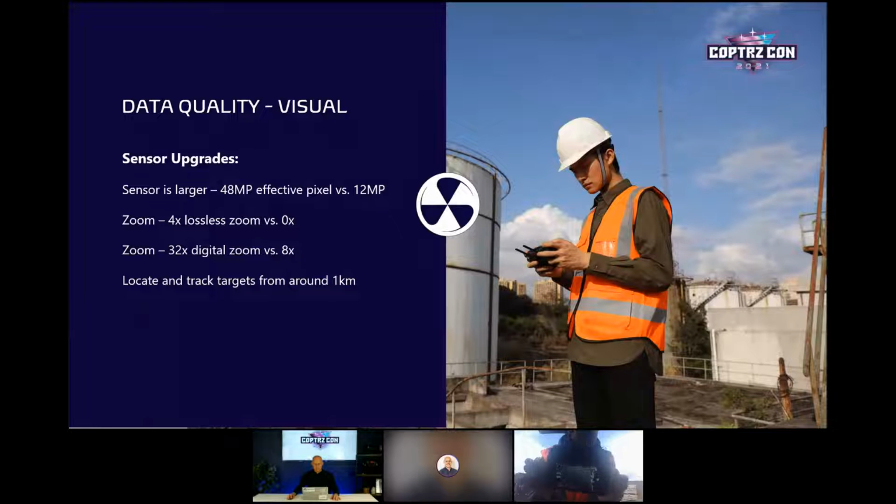Fantastic. Obviously there's 4 times lossless, which means optical, and then you've got the 32 times. What are your impressions on the zoom? Yeah, the zoom is really good. The 4 times lossless is exactly that, totally lossless zoom, and the first 4 or 5 steps of the digital zoom are really good. Obviously the quality goes down quite quickly at the high end of the digital zoom, but it's not actually much different to the Z30 camera.